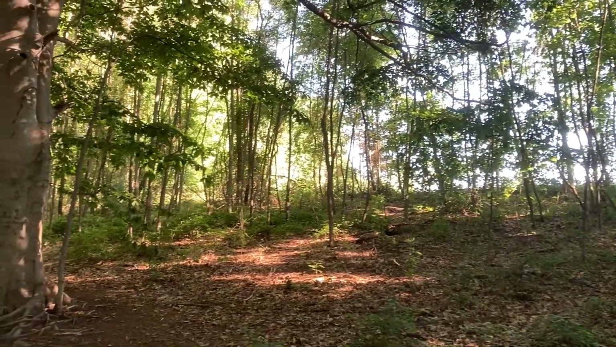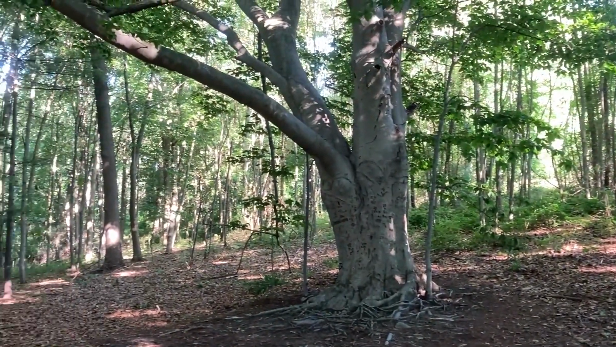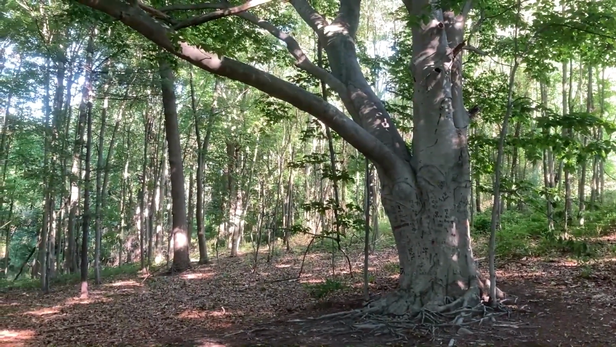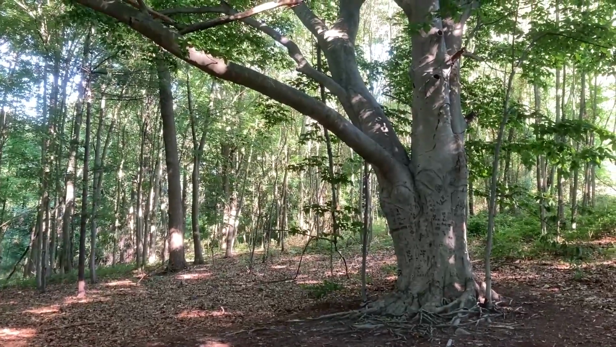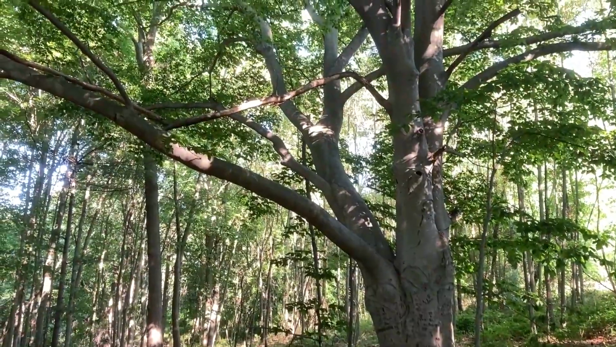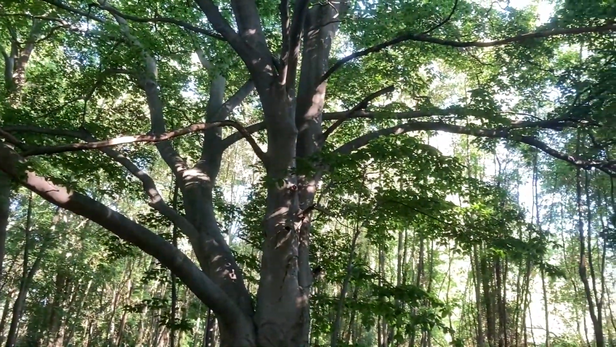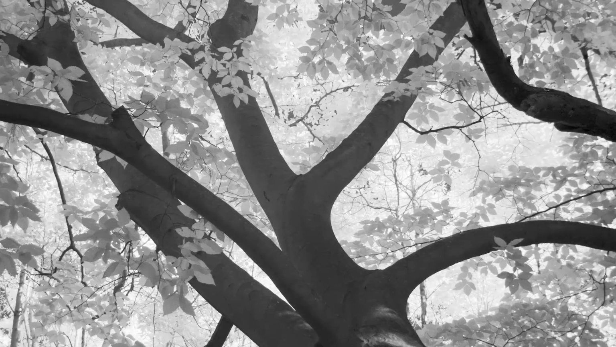So I'm coming down another trail, and look what I came across. Another cool tree. Unfortunately, this one's been carved into, marked by people who have no regard for nature and trees and what's not their property. As you can tell, I have a very strong opinion about that. So instead of taking a picture of the whole tree, I'm just going to focus in the upper branches, because that's where most of the character is anyways.